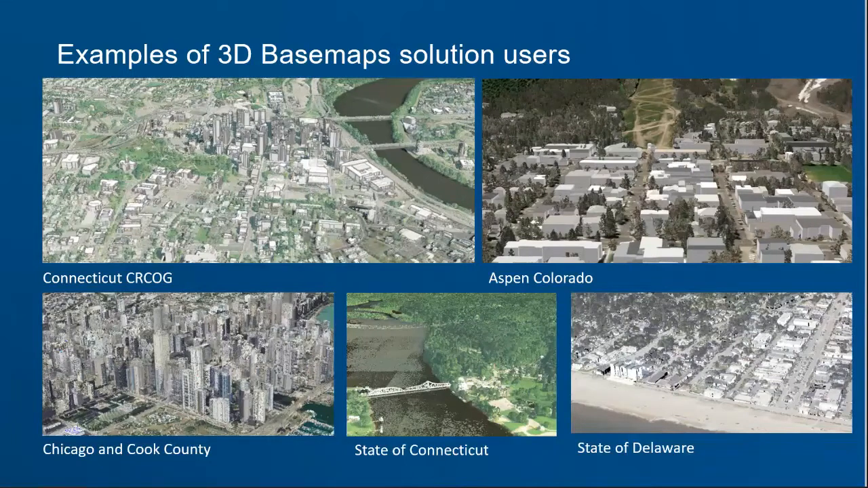State of Connecticut, state of Delaware, I've helped them both with being able to take the point clouds and use them to have their entire states as 3D using the colorized LiDAR. That way, anything they need to measure or look at, in the state of Delaware, they're actually using it for tax ditch purposes, which is something that is specific to them.